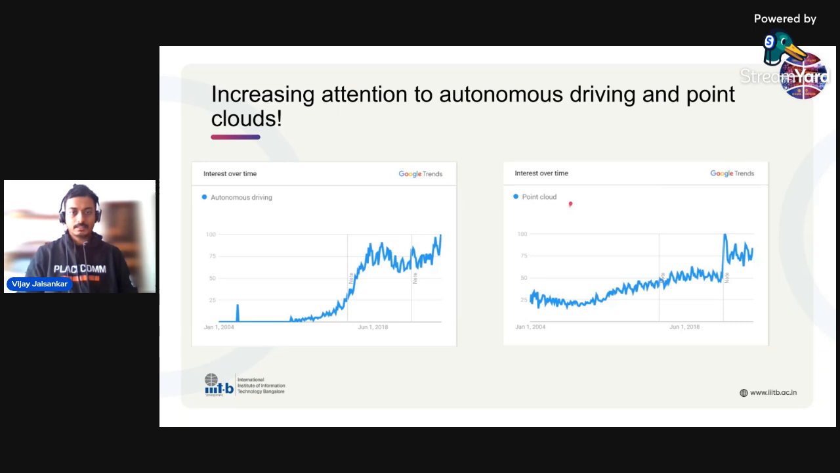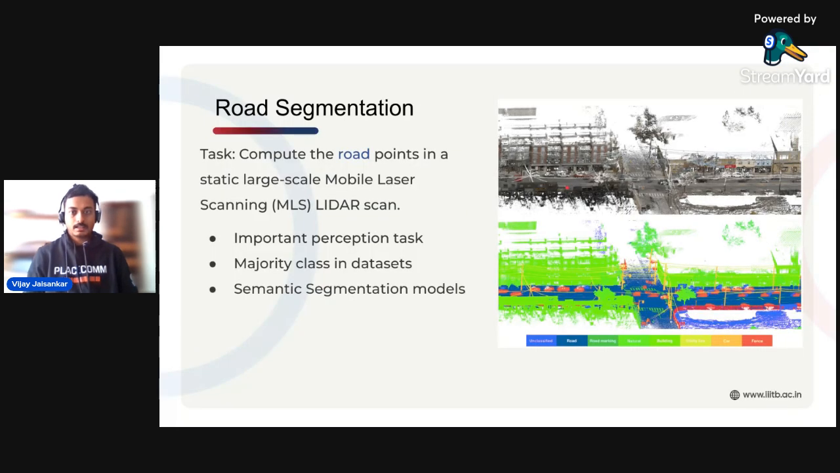Now, the intentions and the notions of autonomous driving and point clouds need no introduction. There has been increasing attention to these very important fields of passenger mobility, driver safety, and overall road usage. To this end, one of the key tasks in point cloud processing for autonomous driving is road segmentation, which we formulate as follows: to compute the road points in a static large-scale MLS LiDAR scan.